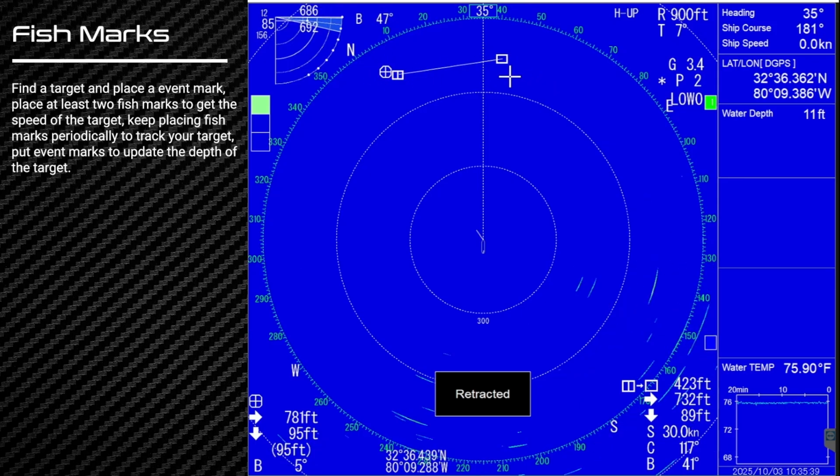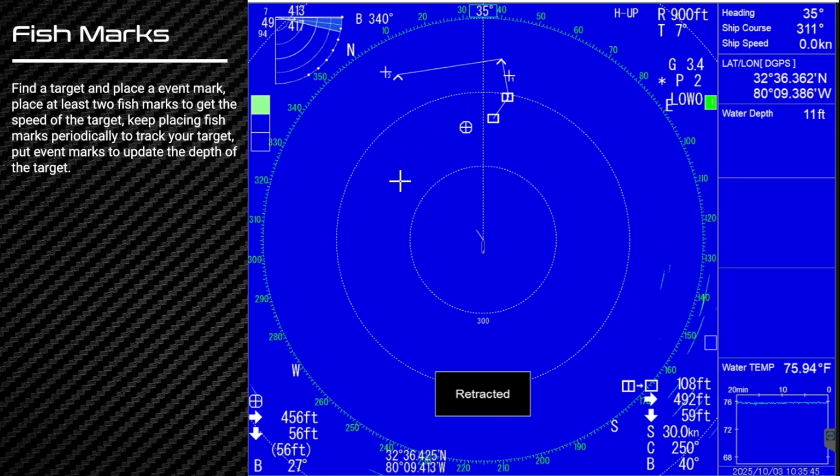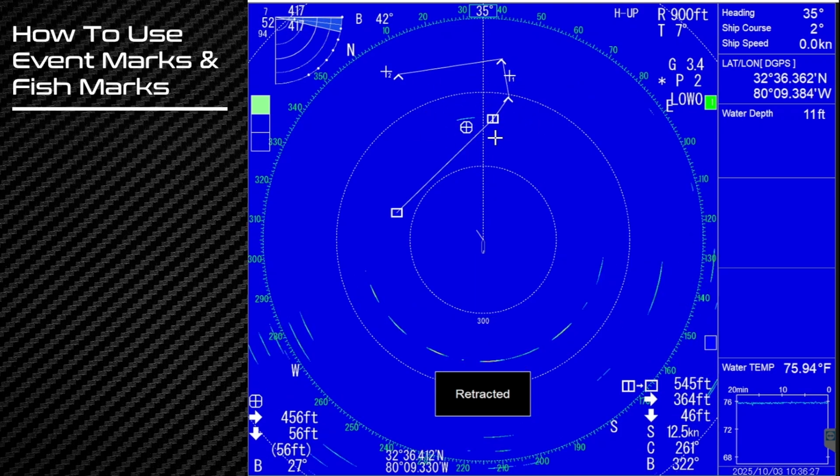So as you're tracking the fish, everyone's given it an event mark, right? Just to get a better idea of where that fish is at. Okay, that's why I think it's important to use both. This number down here is a really good number to have in parentheses. So periodically, you'll want to do that. Go ahead and let's clear all the event marks.